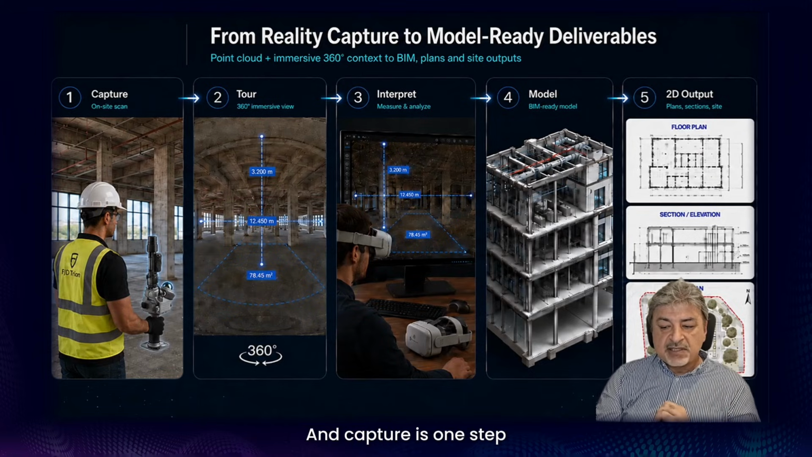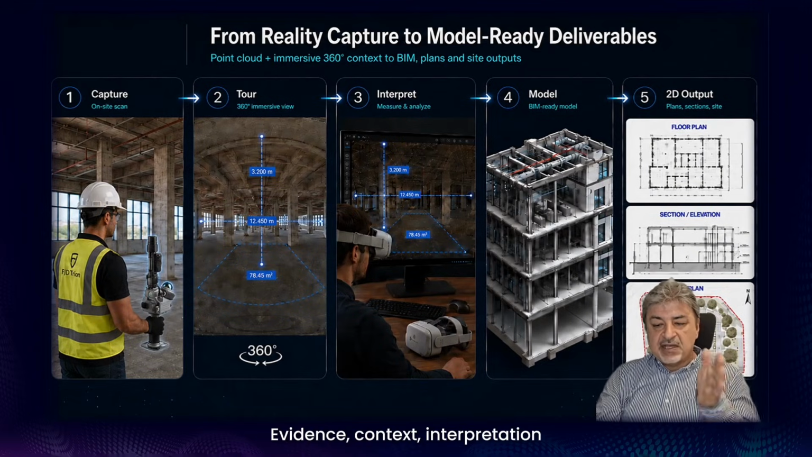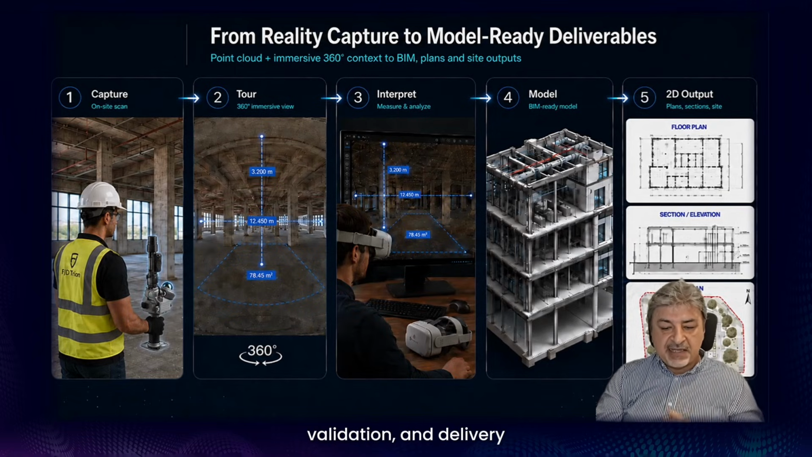Capture is one step. Delivery is a sequence: evidence, context, interpretation, modeling, checking, and final outputs. Each step adds value: evidence, clarity, structure, validation, and delivery.